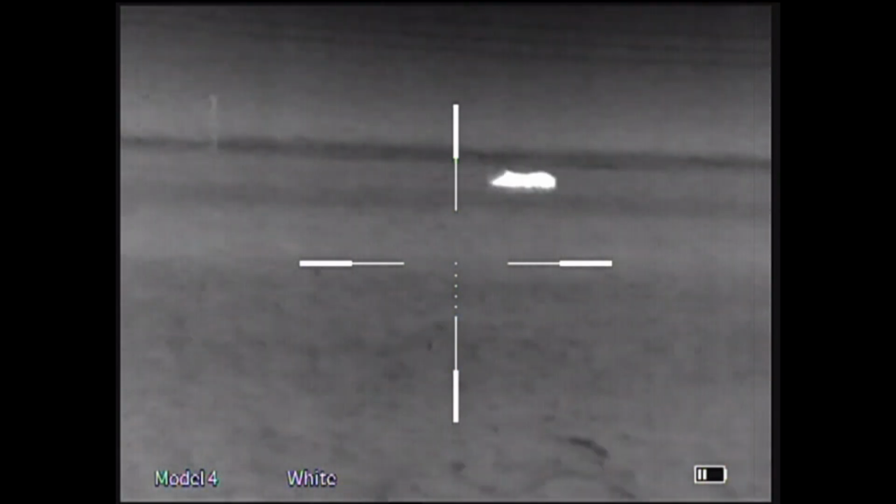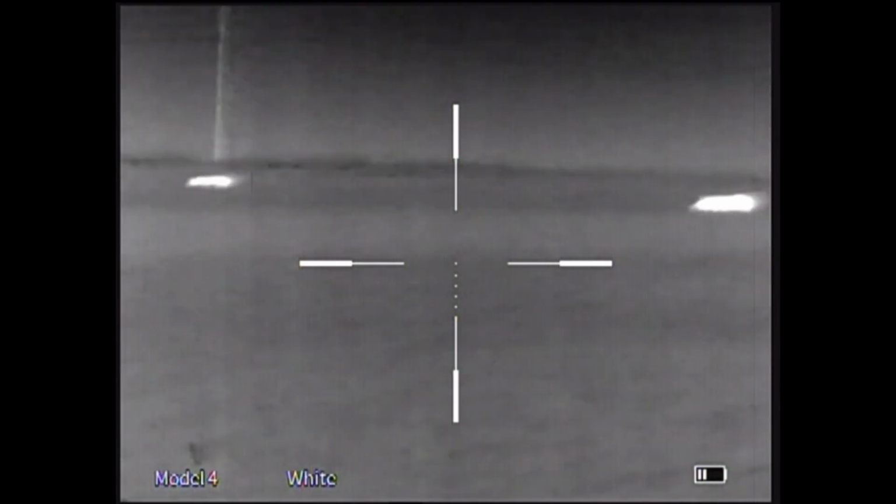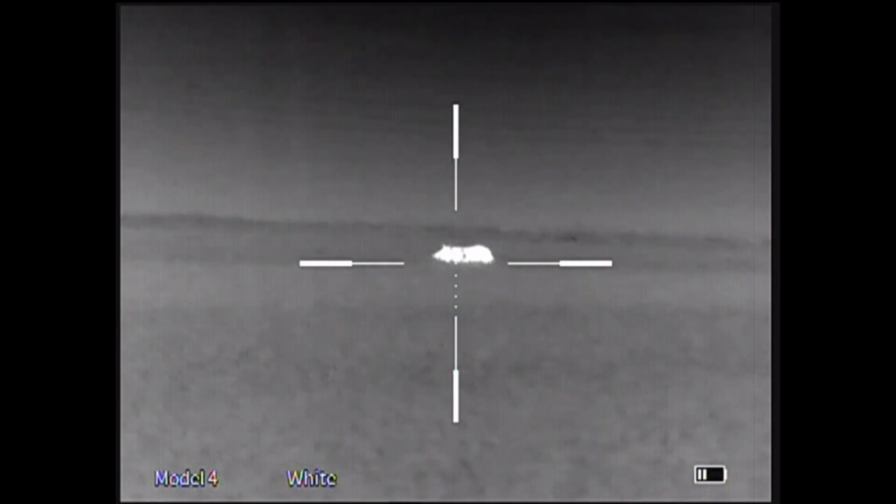I call this set Duck Duck Goose. So there's a duck, there's a duck. This one's going to end up being the goose. Now this was actually a pretty good set. I put 2 hogs down on this one.